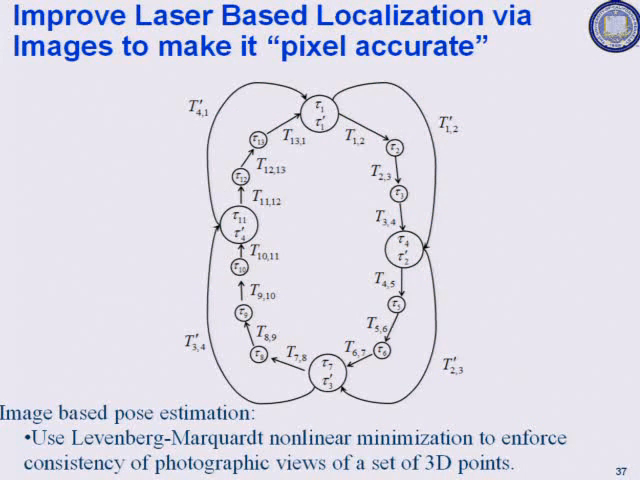So to that end, we modified that TORO optimization that we did earlier. Remember we talked about loop closure by optimizing these things. So these little nodes show the laser scan matches, the transformations that we got using laser scan matches, right? On top of that, we can use image matching in order to get additional transformations like T12 prime, T23 prime, etc. between these nodes in order to enforce that pixel level accuracy in localization that we need. And we do that solving another optimization problem.